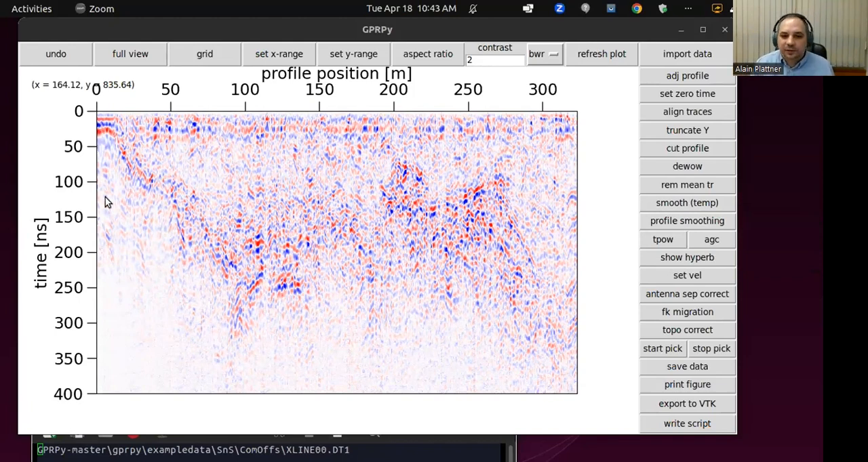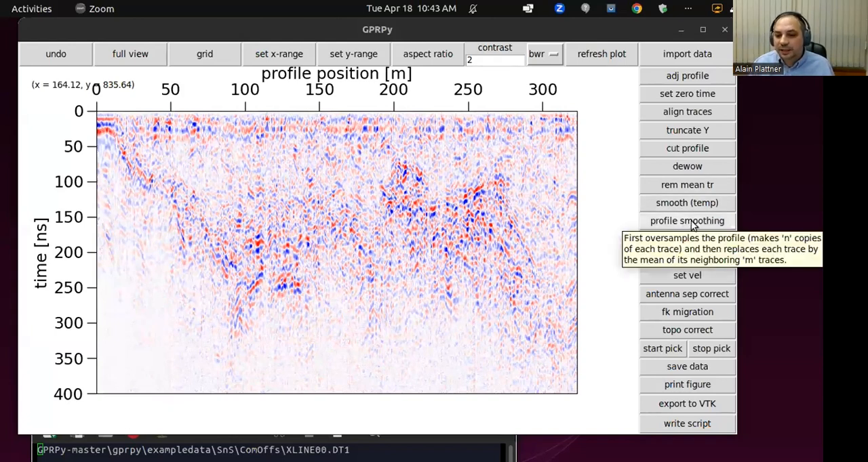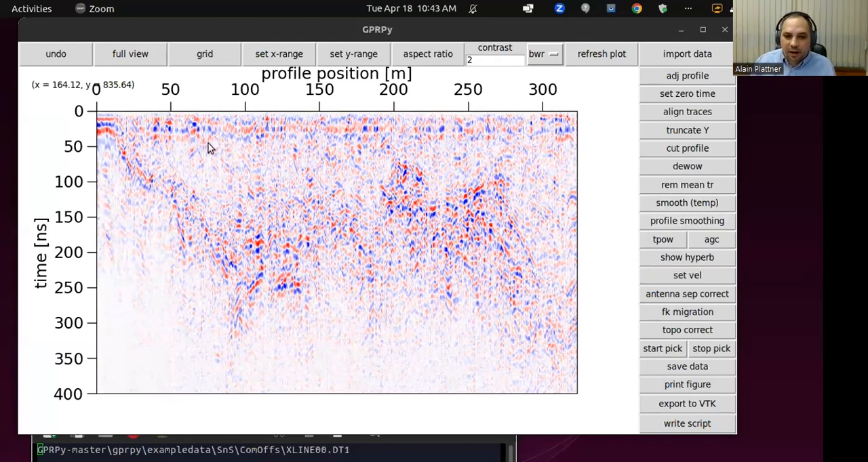I typically don't use that because I like to see what the data actually does, but it can make your data look a little bit nicer. And profile smoothing does the same, but along the traces. So you take a couple of traces, average them, and replace each trace with that average, and then you move that window along and do that averaging.